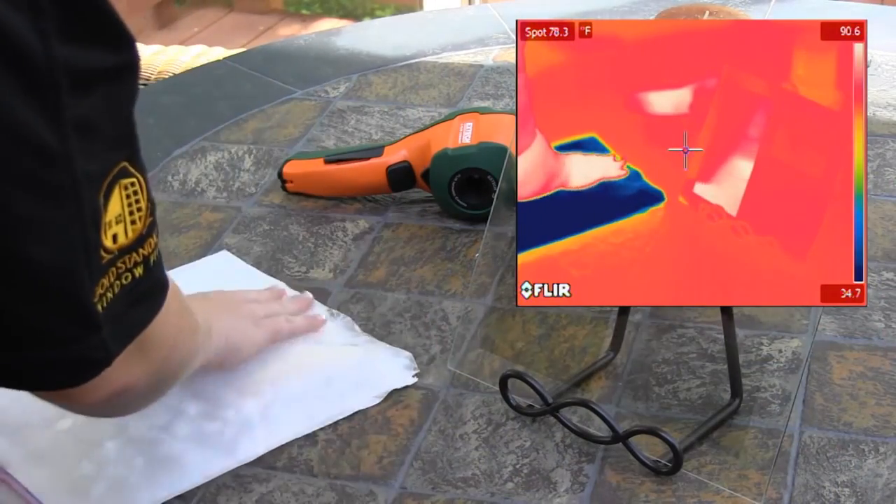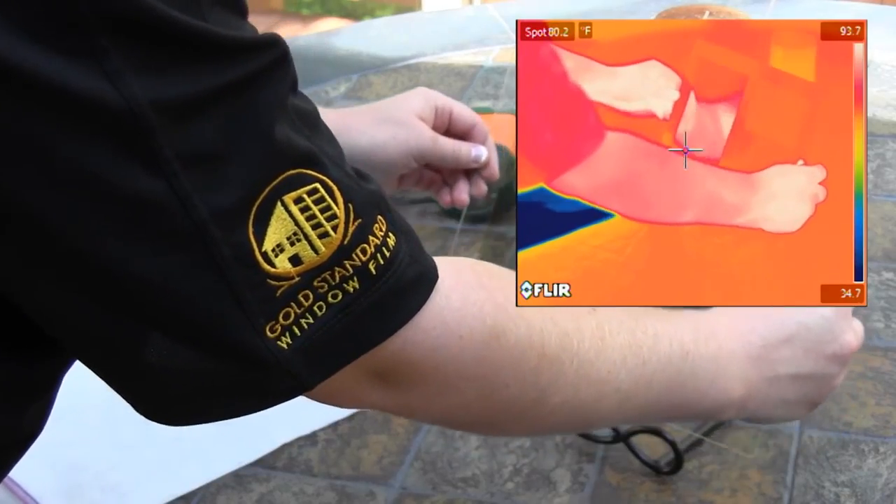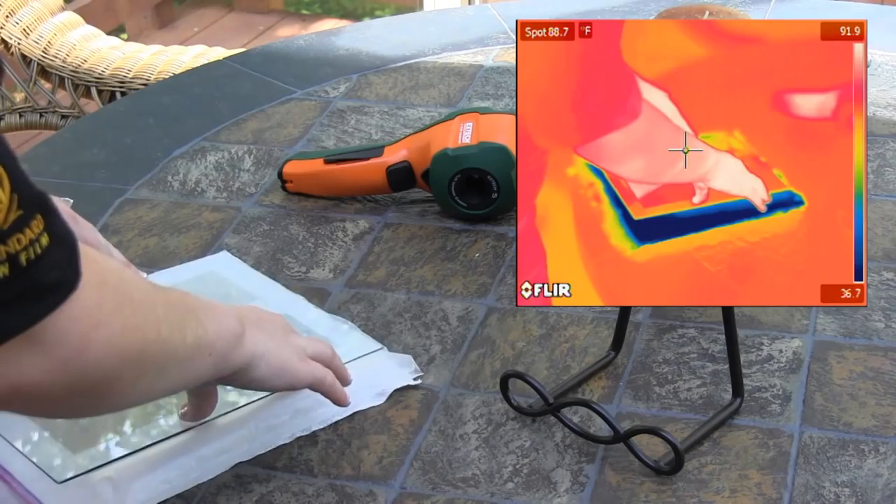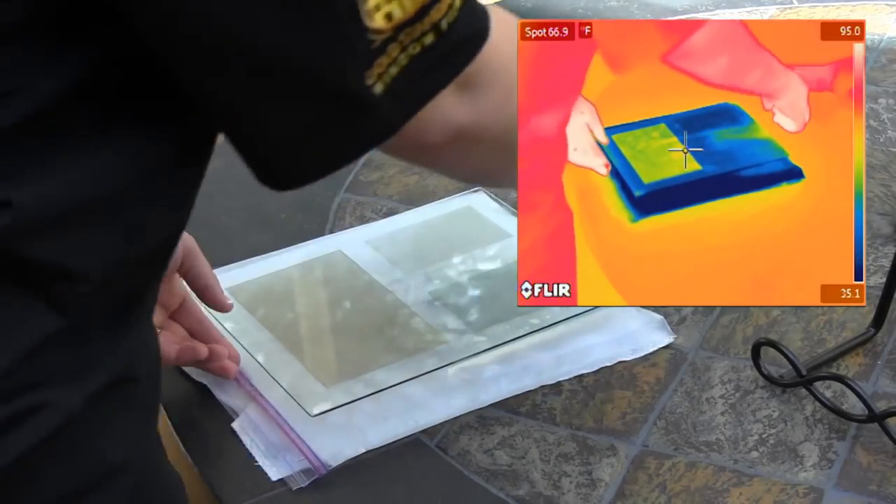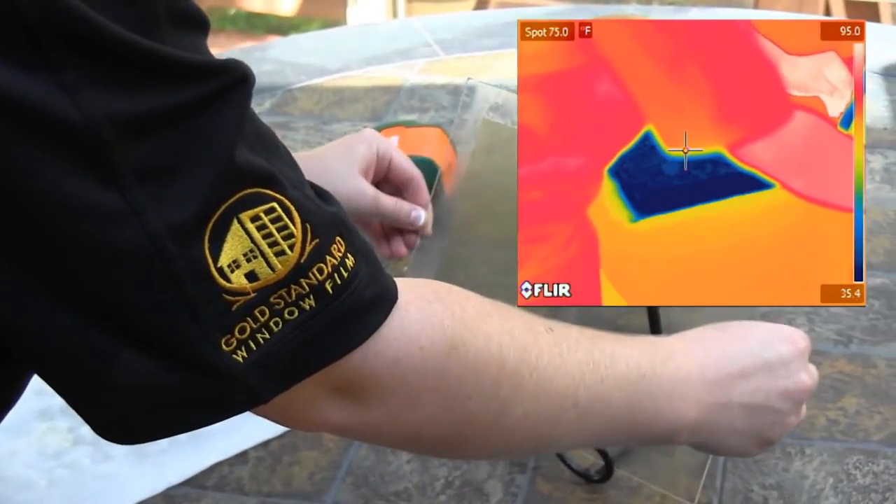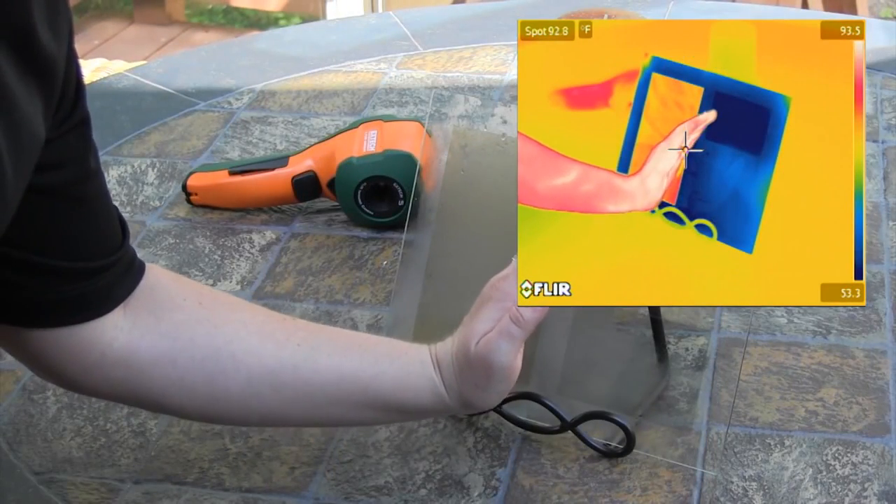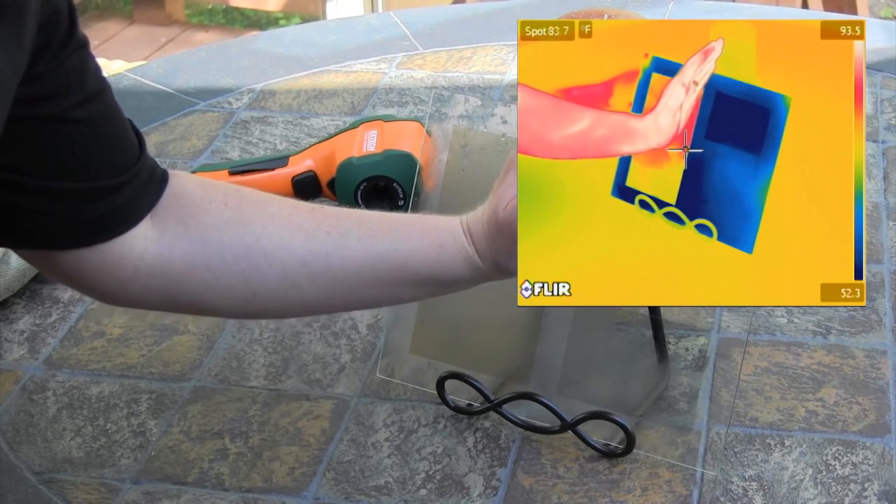Now, let's see what happens in winter when the glass drops dramatically in temperature. We'll use a large Ziploc bag of crushed ice and water to chill down a window for a minute or two. Using the camera, we see the cold glass as dark blue, at a temperature of 50 degrees Fahrenheit or 10 degrees Celsius. The EnerLogic covered area is showing only the image of the warm interior walls of the home, literally reflecting that energy back into the room.